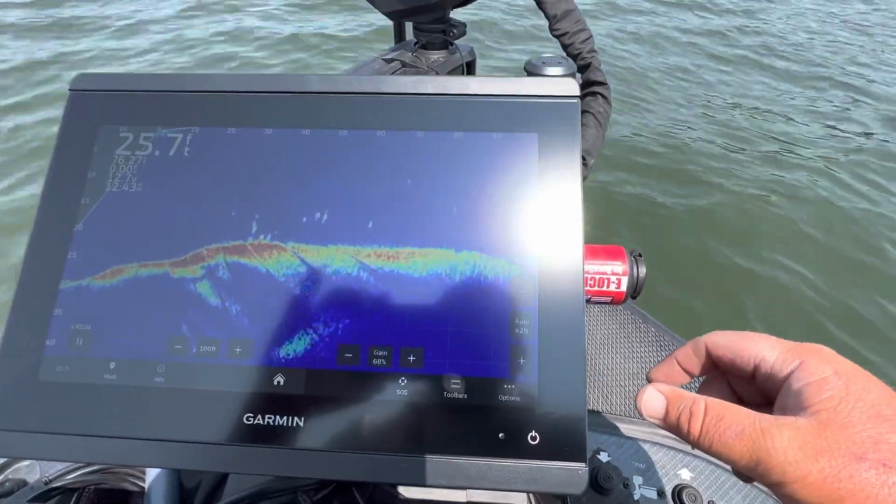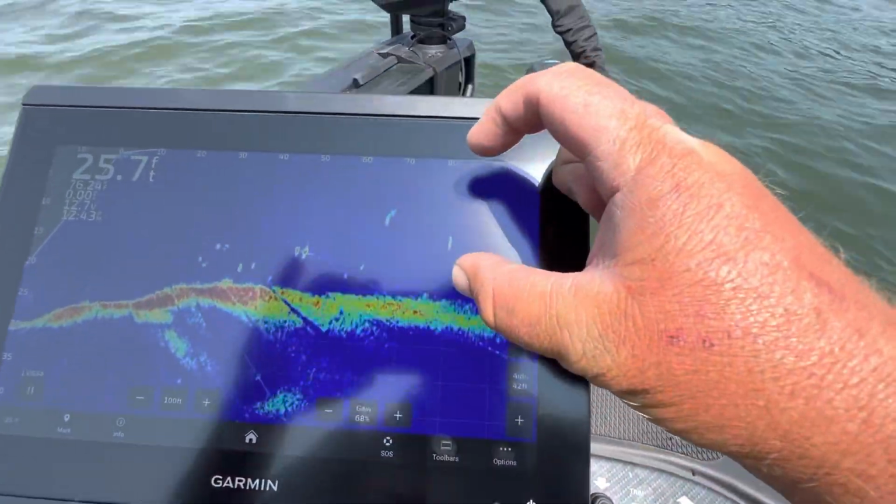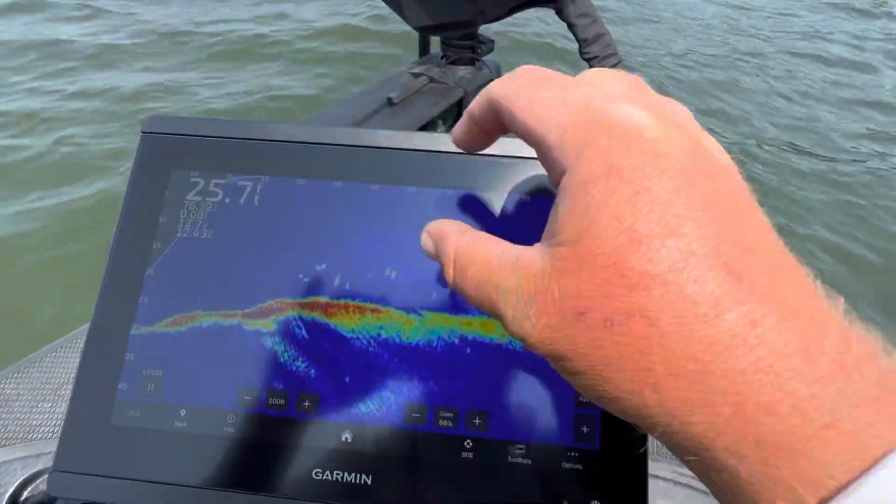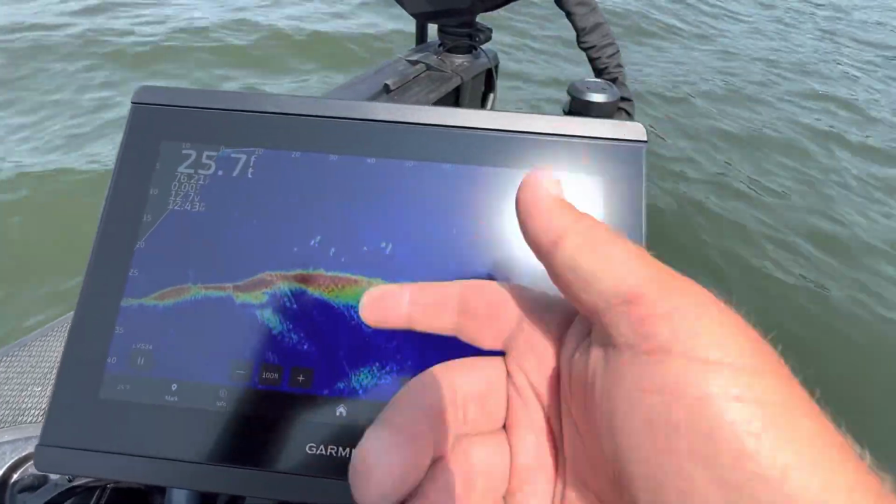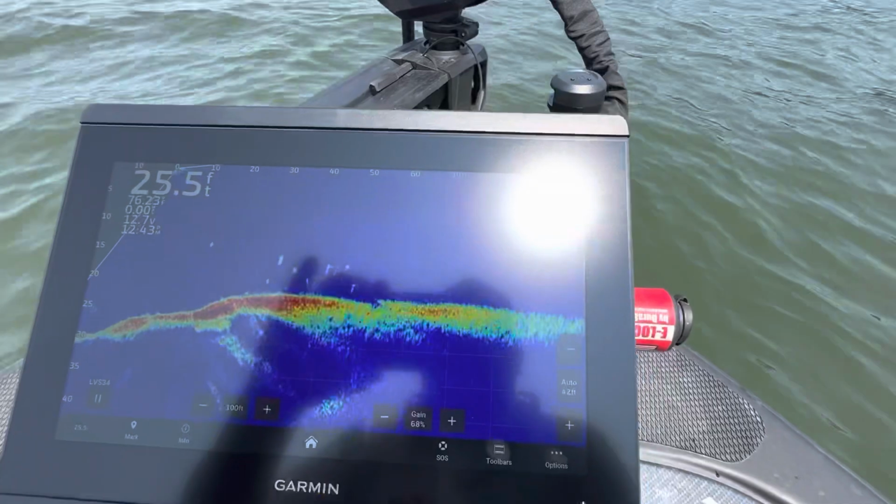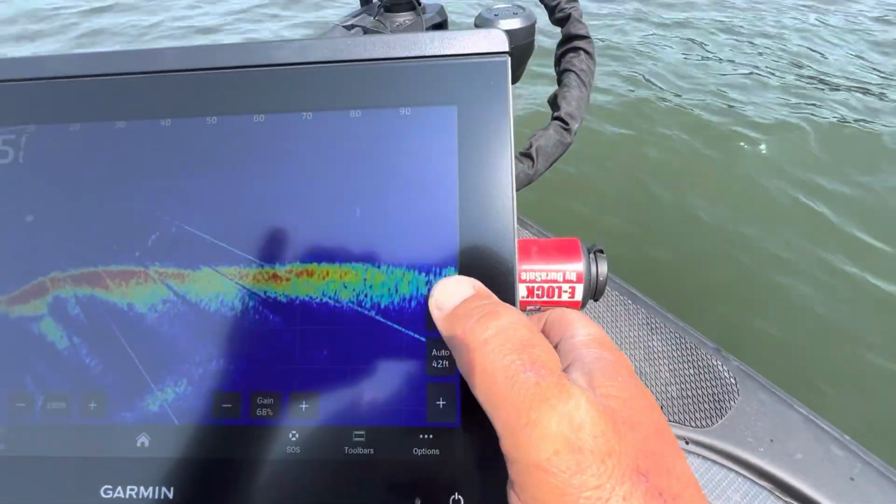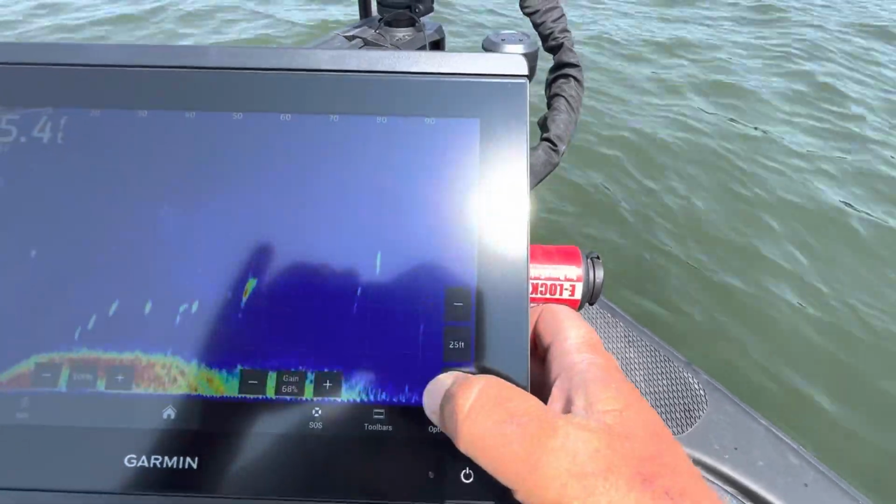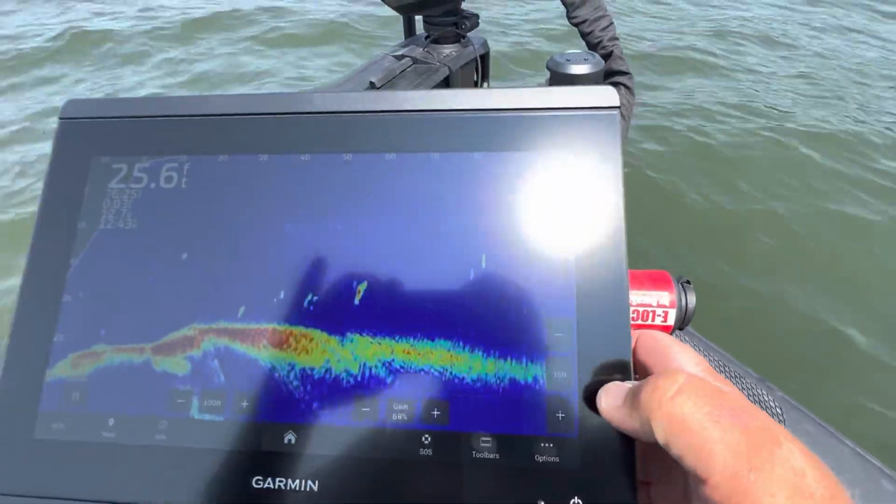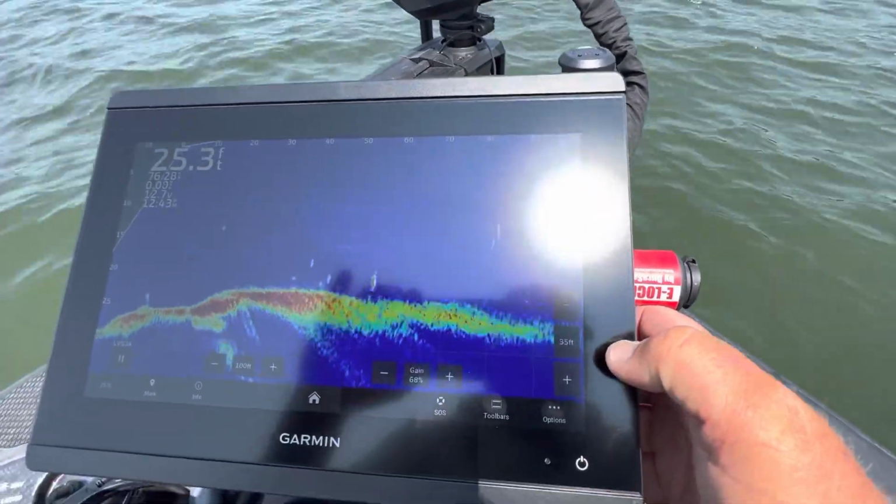Especially if you're fishing in 10 foot or less, sometimes you'll have a little slice of the actual water column, and this will just be all worthless down here. So what I'll do in shallower water, 15 foot or less, is I'll actually go to manual, and then I'll just choose something that's just deeper than what I'm fishing.